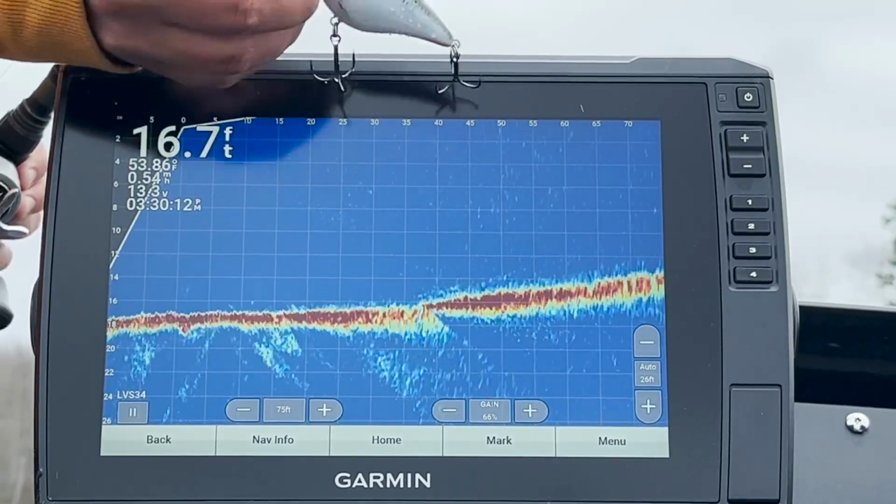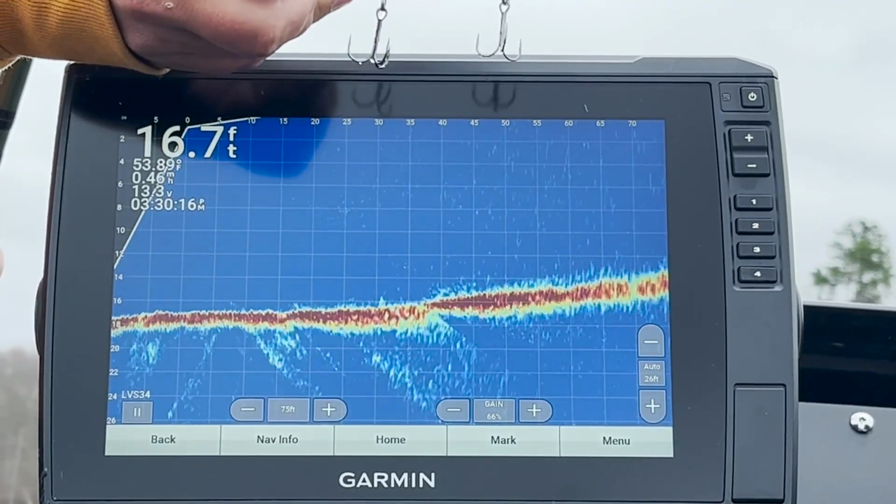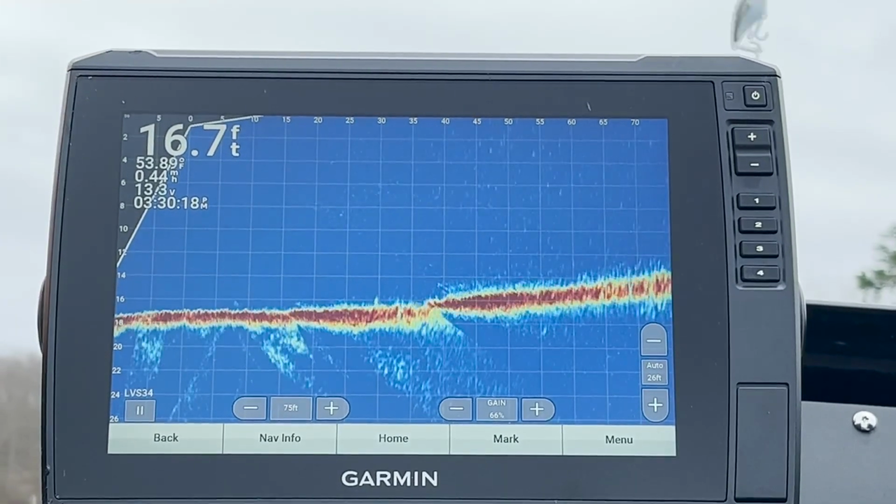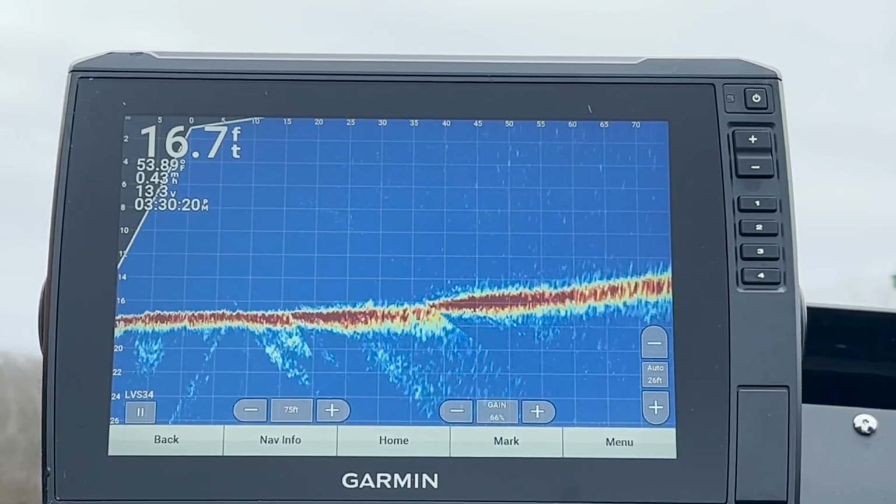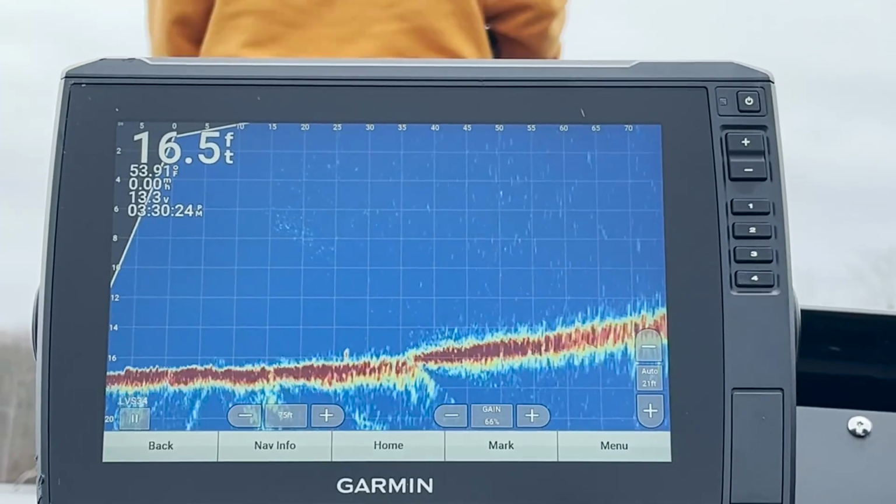Alright guys, now let's check this one out from Strike King. This is the KVD 1.5 square bill. One of the most popular shallow water options out there. Let's see how deep it goes. So this is one of the more interesting ones I did.